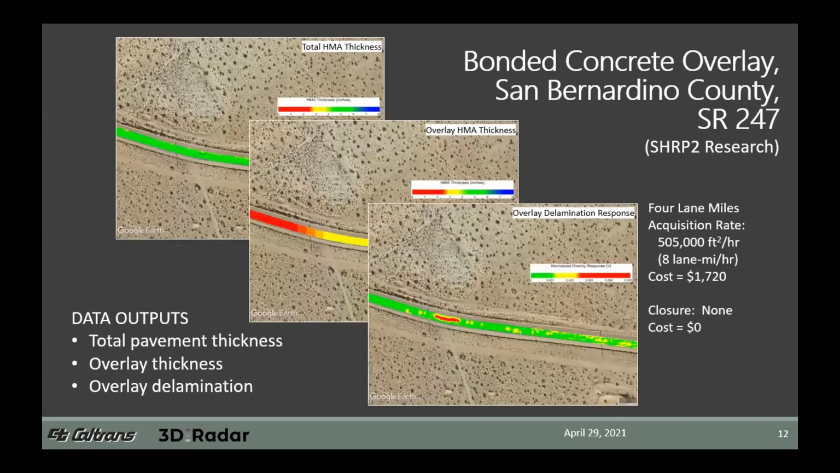This is our first example that I'll give you with real data. This was part of our SHRP 2 research, and we performed the 3D radar survey as part of plans for a bonded concrete overlay in San Bernardino County on State Route 247. The data outputs that we were seeking to obtain there included total pavement thickness, overlay thickness, and also potential identification